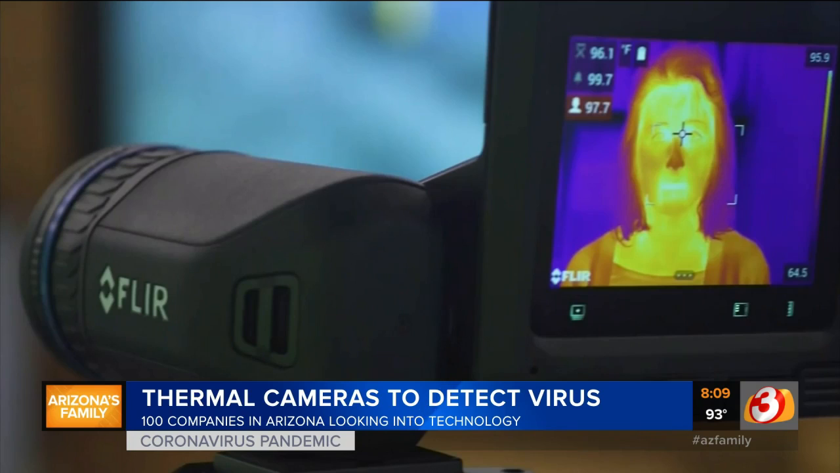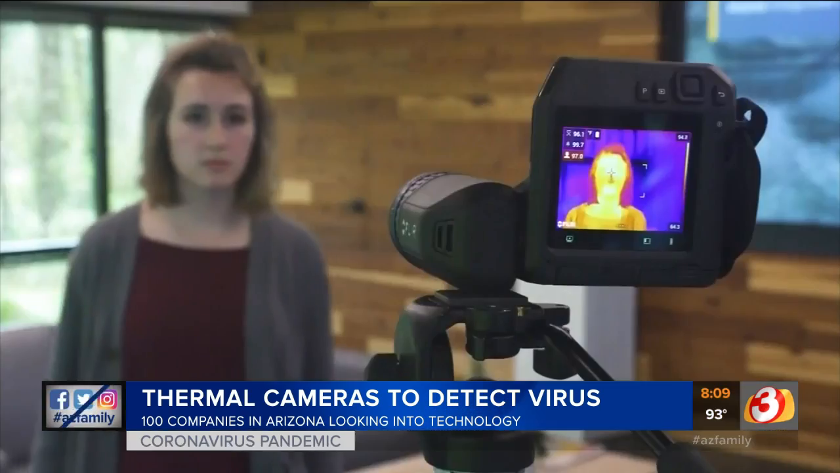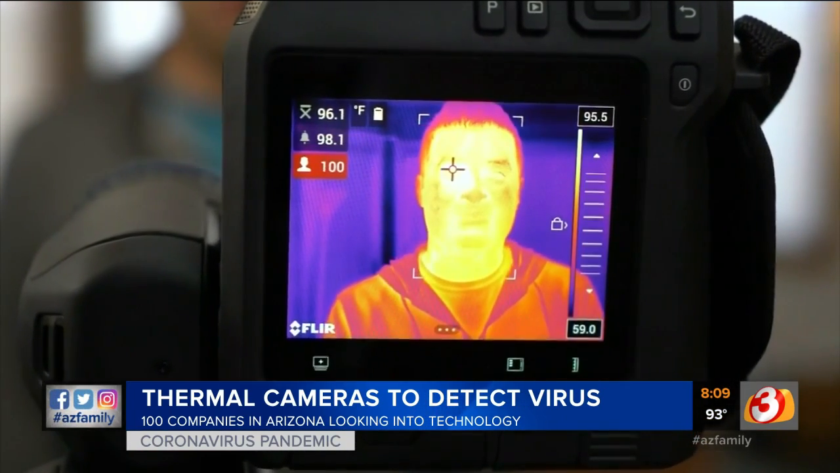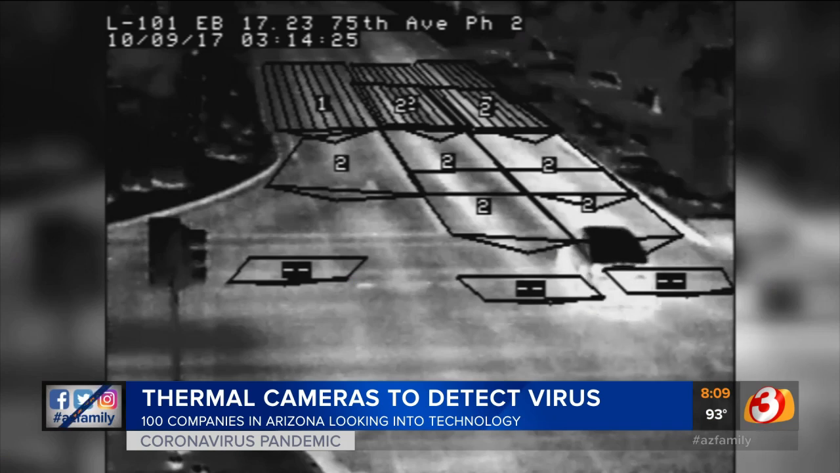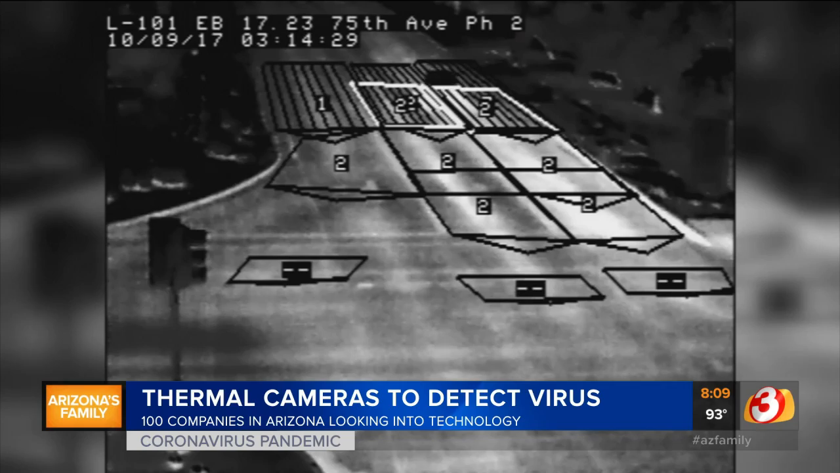They're fairly accurate. You could strike a beam, non-toxic beam, on your forehead or on the person, and it'll tell you their temperature. One of the largest manufacturers of these thermal cameras, FLIR Systems, tells me Fortune 500 and 100 companies in Arizona have already reached out to them with interest. FLIR already provides the thermal cameras used by ADOT in their wrong-way detection system.